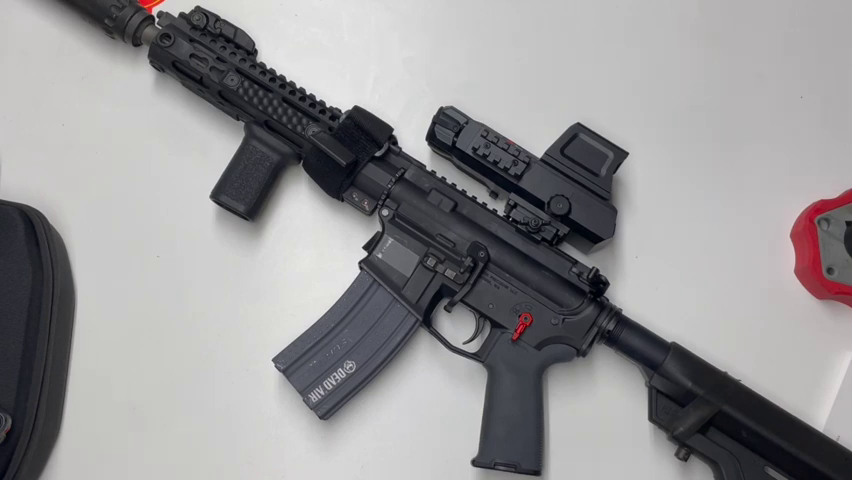So in a sense, this actually works and it doesn't work at the same time. What do I mean by that? Your normal thermal scopes are dedicated. You're looking through the thermal scope and all you see is a heat signature, and you can't really tell anything else unless you're looking outside of the scope. And with some of the other thermal scopes, your eye's going to be real close to the sensor or the eyepiece, whereas with this, you can actually have your head further back and see through it like you would with a red dot.